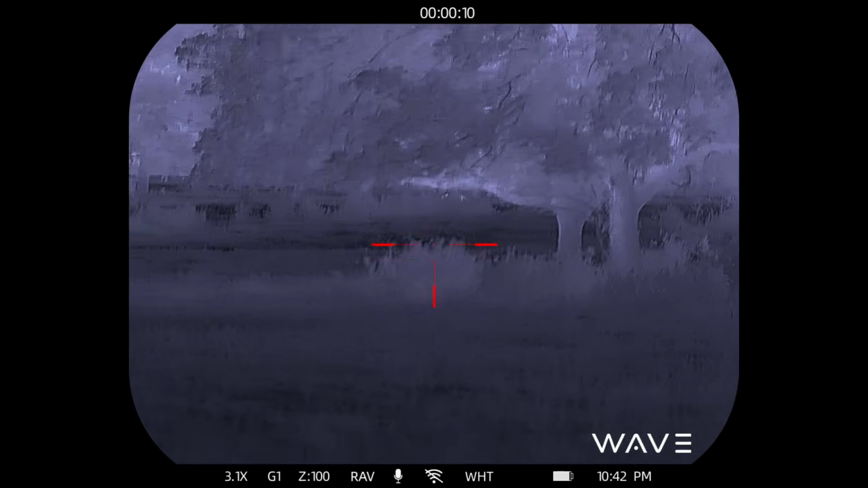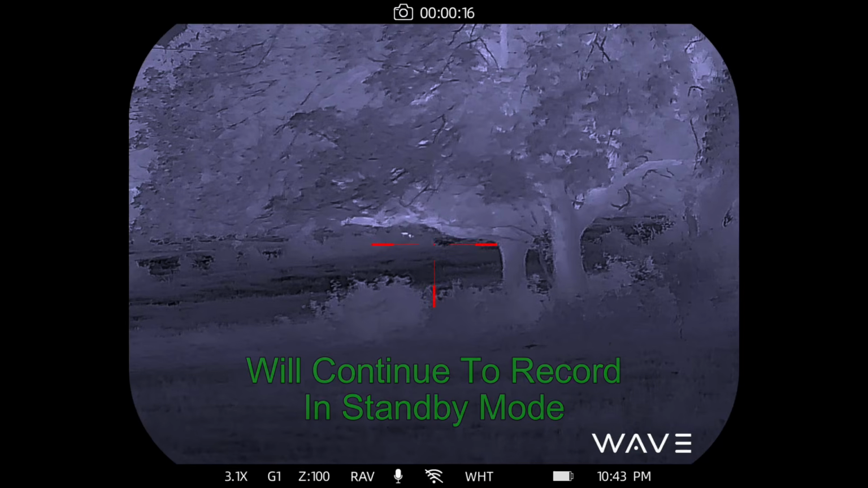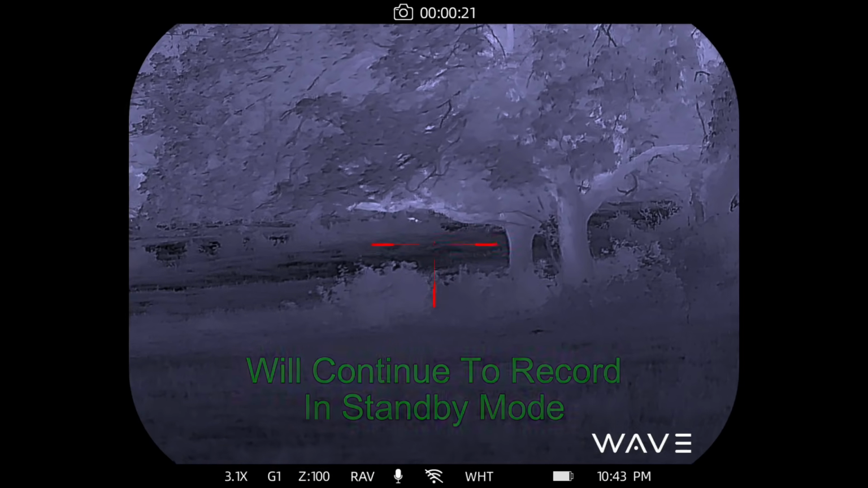So I'd lost the pig in the brush. I think that's my pig. I'm going to go ahead and head towards it. In the meantime, do this little experiment with standby mode. Cool, it stays recording while in standby mode. I thought that was really neat. On some scopes, when you put them in standby mode, it turns off the video recorder, and this one doesn't do that.